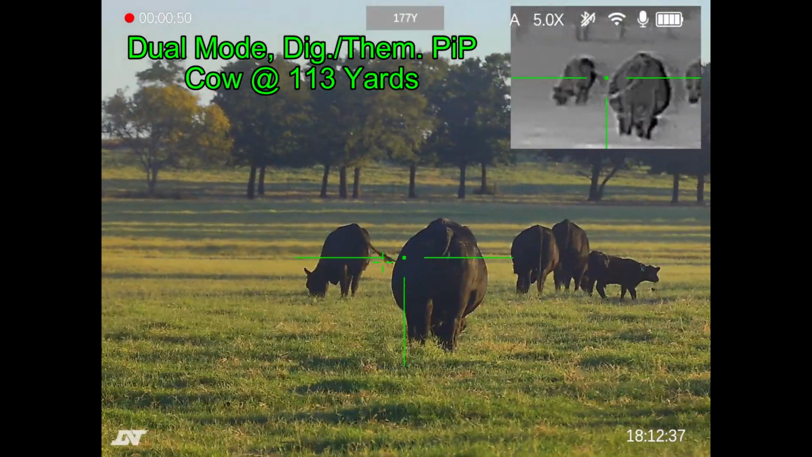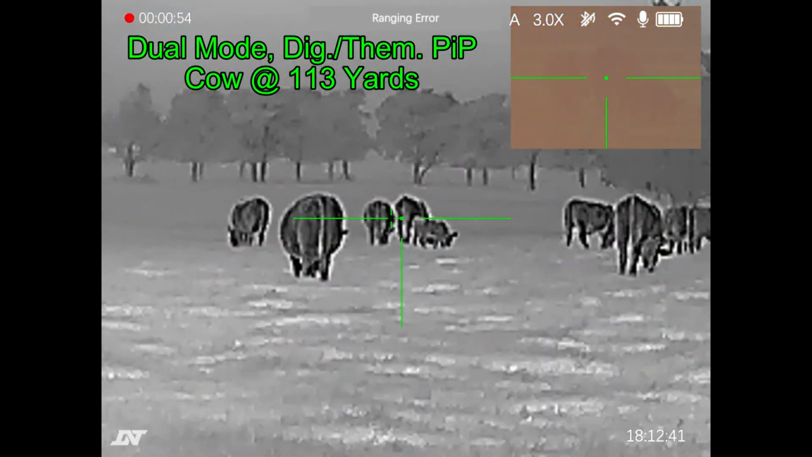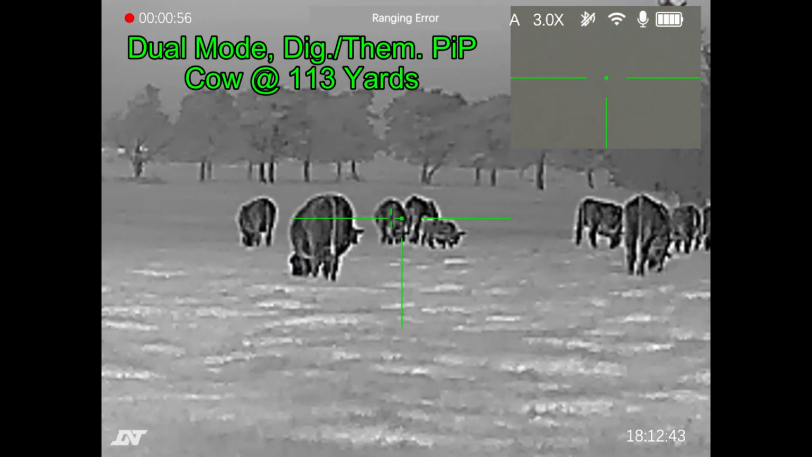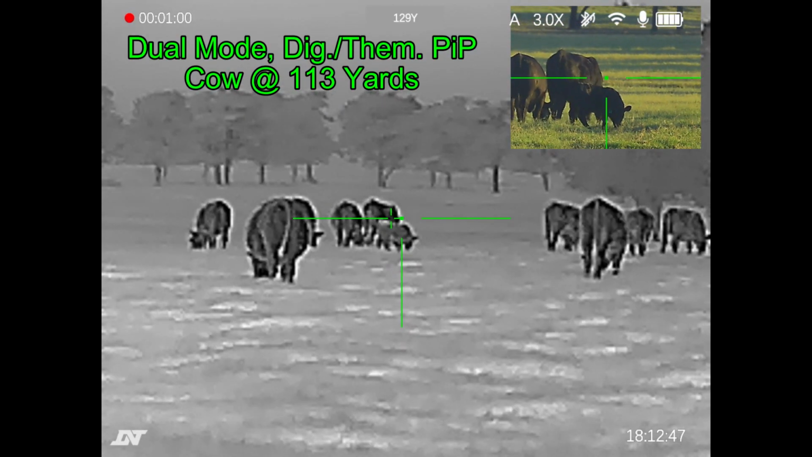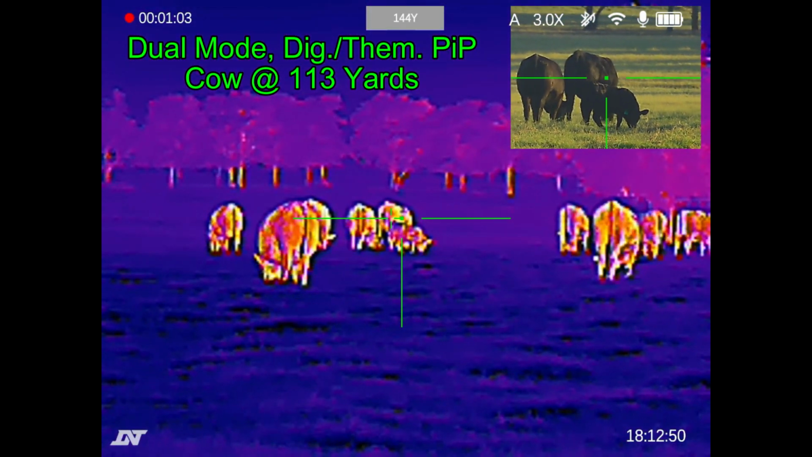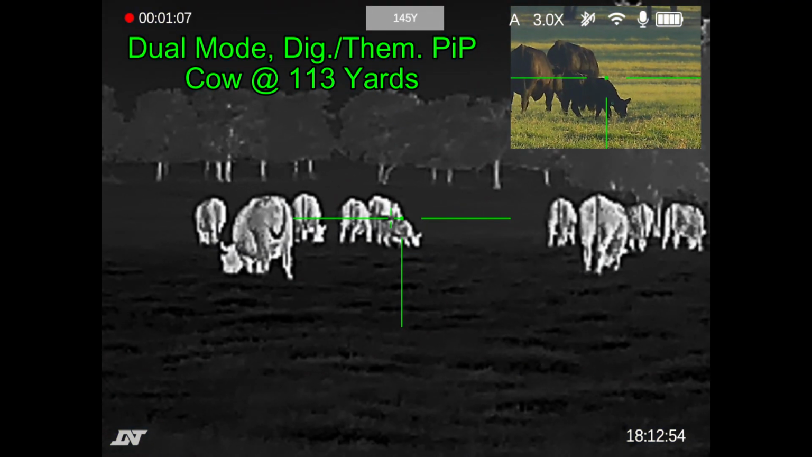The last 2 of the 6 views are in the dual mode, where you've got digital in one picture and you've got thermal in the other. Here on the big screen you've got thermal, on the small screen you've got the digital image. As I change the color palettes on the thermal in the main image. Pretty cool.